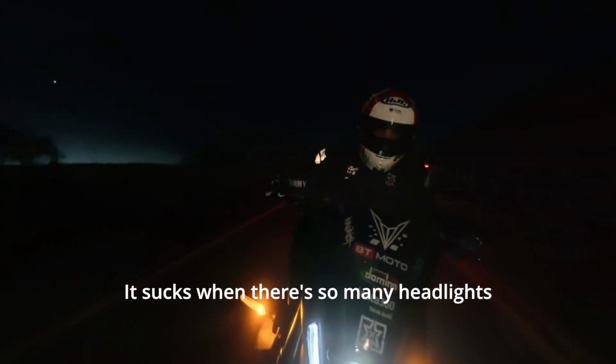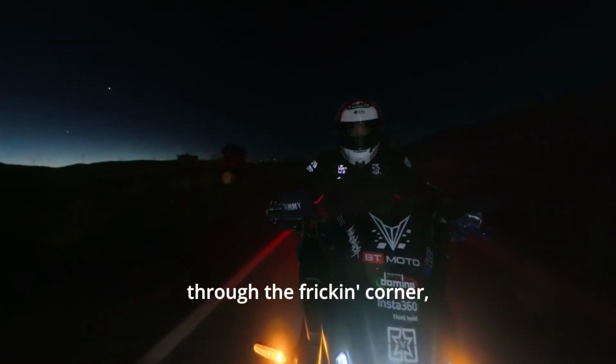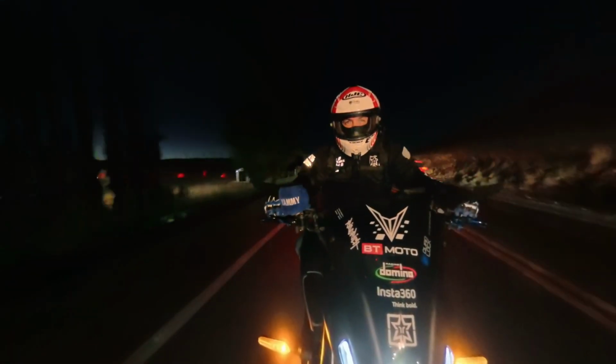It sucks when there's so many headlights coming in the other direction, because you can only look so far forward through the corner. So otherwise you're staring right into headlights.